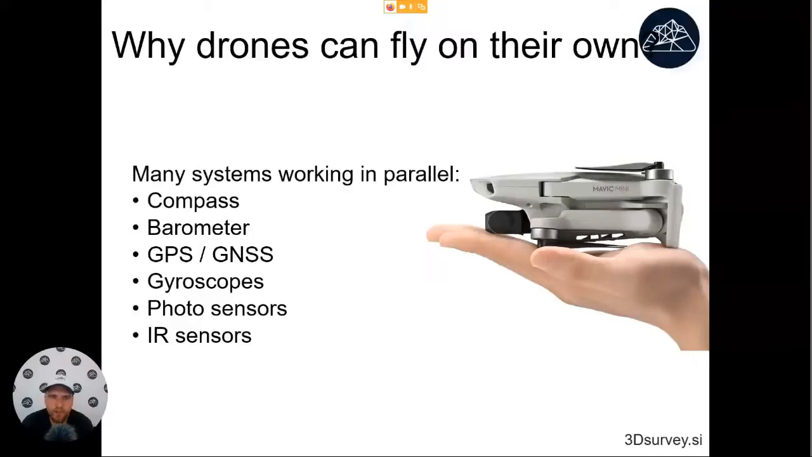They usually have GPS, GLONASS, all of these different satellite receivers. They have gyroscopes inside, which is one of the most important things that allow them to fly, because it tells them which way is up, which way is down.